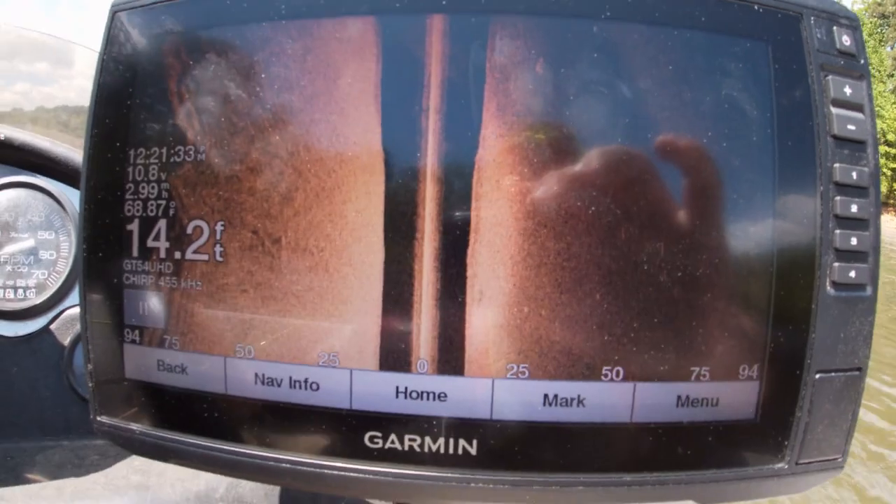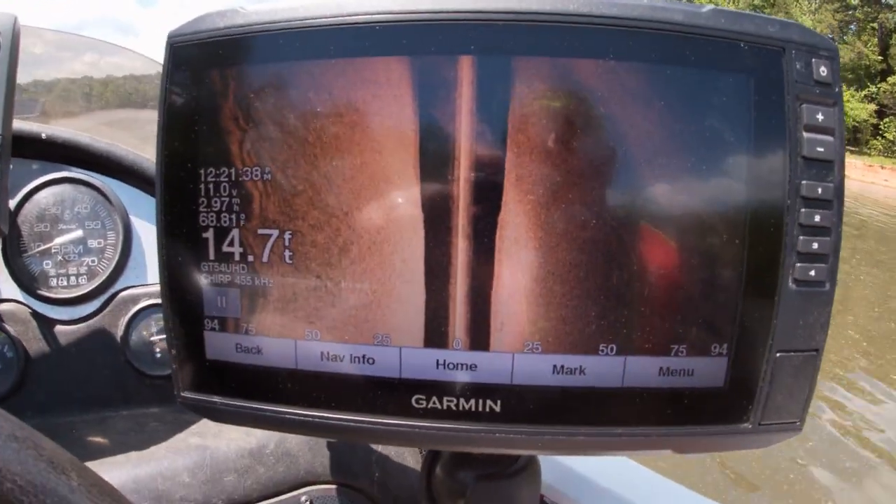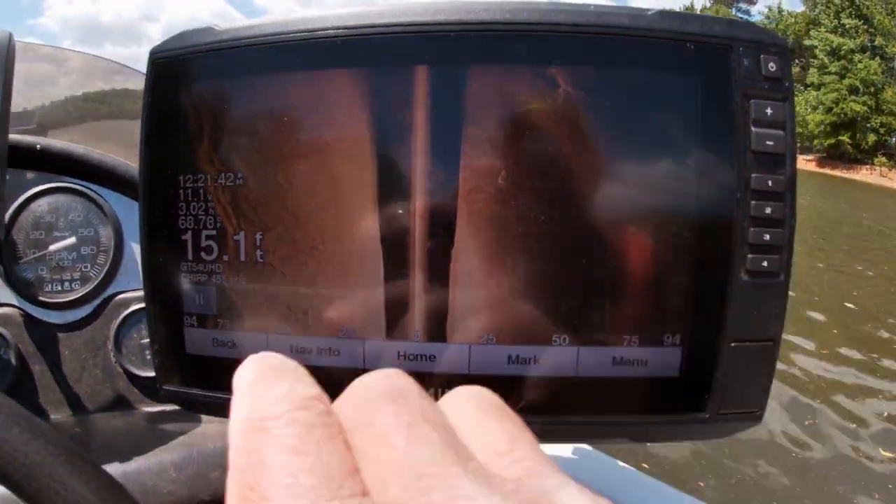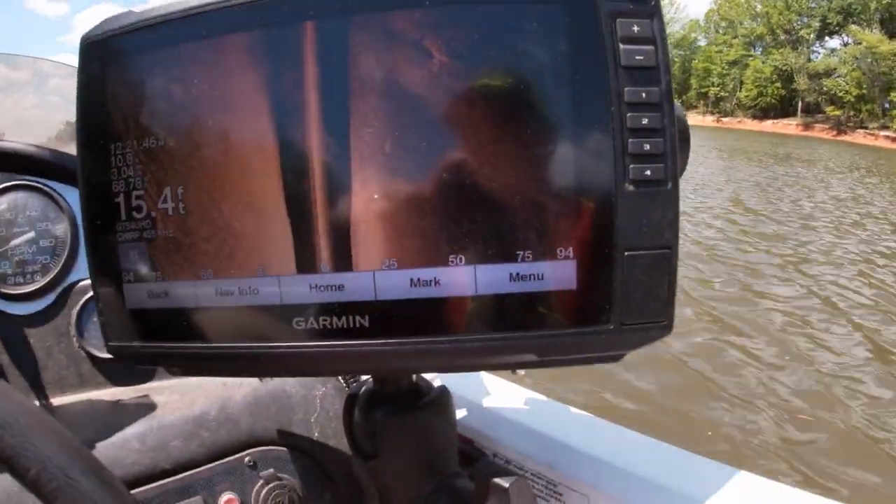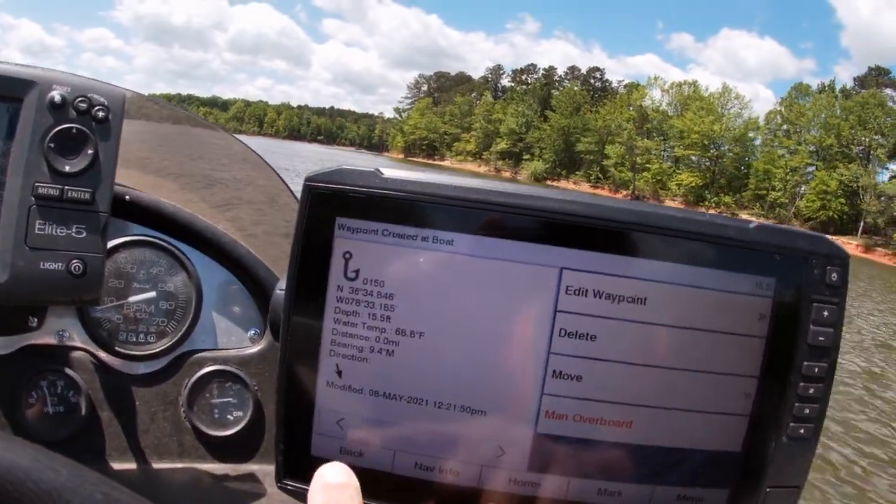I came in here, I just came in this next long cove. I've already marked several spots. See this spot coming up here? Well, I don't know what that is. Probably some kind of rock. Mark it.